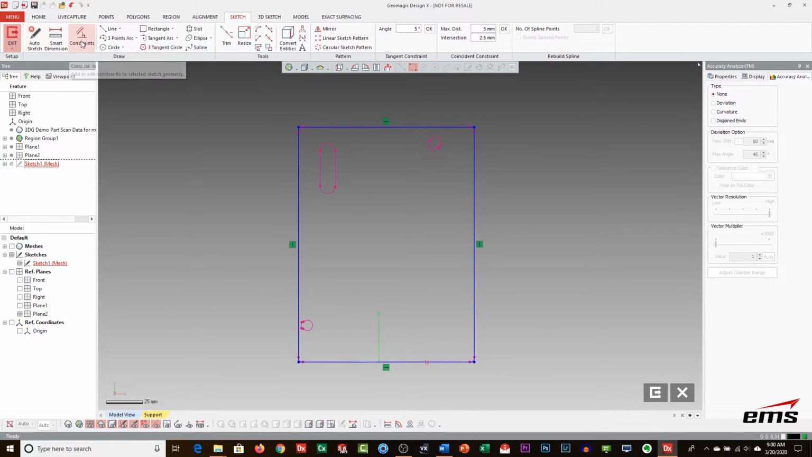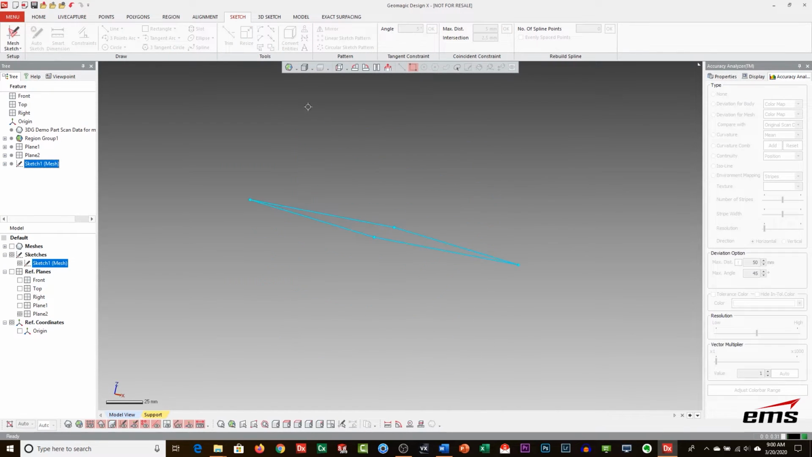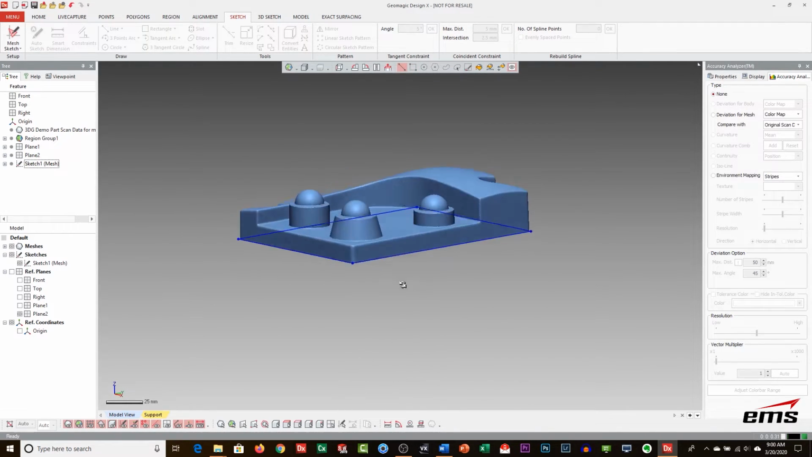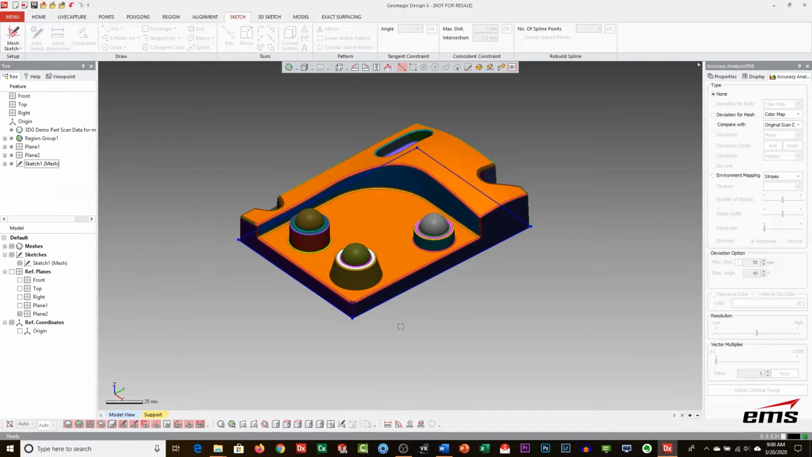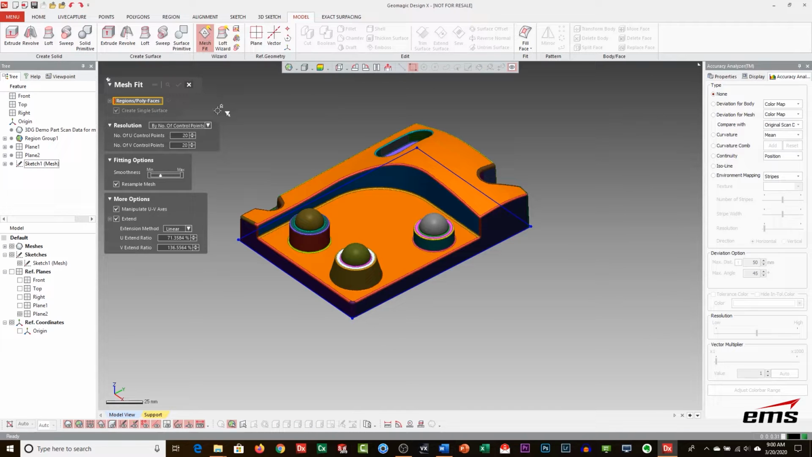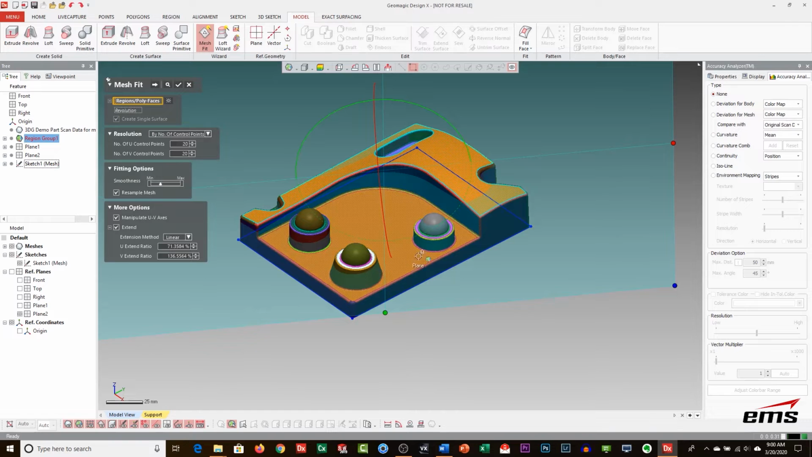And again, you can add all your dimensions, all your constraints. We're not going to do that here just for time purposes, but you see that. So there's our first sketch. So bring our mesh back on, and you can see we've got our bottom sketch there. Okay, so let's go ahead now and create that mesh fit surface. So we're going to go back to our modeling tool. We're going to hit mesh fit, and we are going to just pick this region.